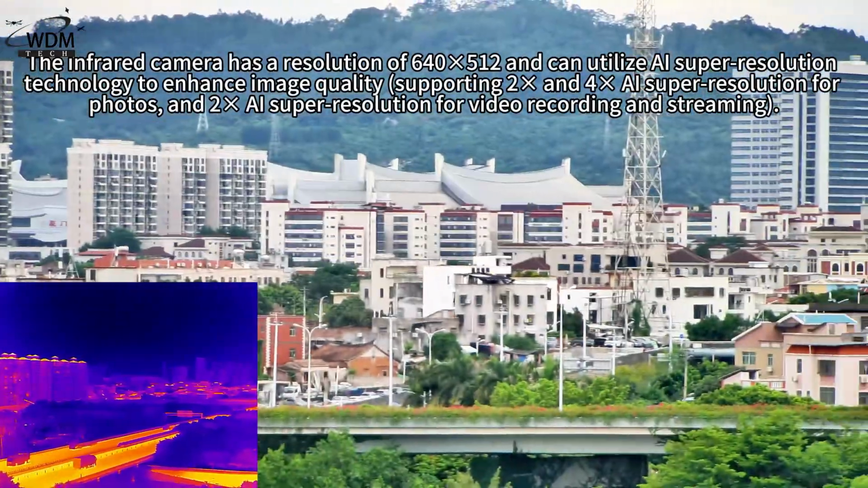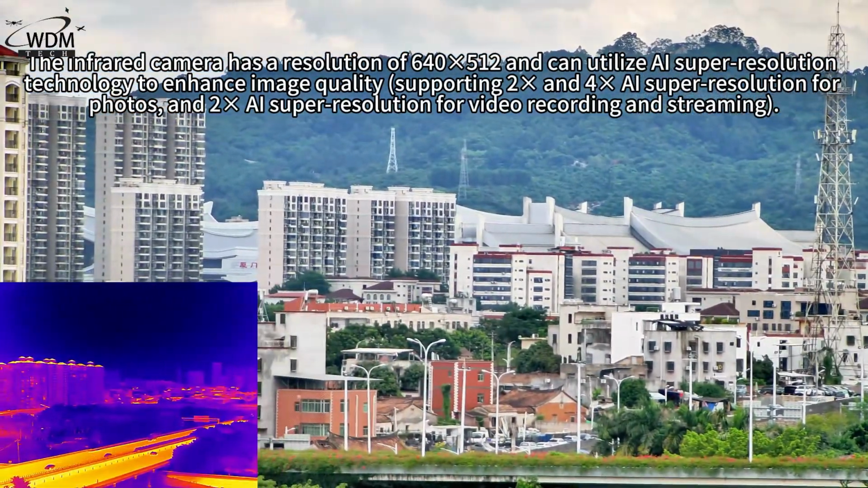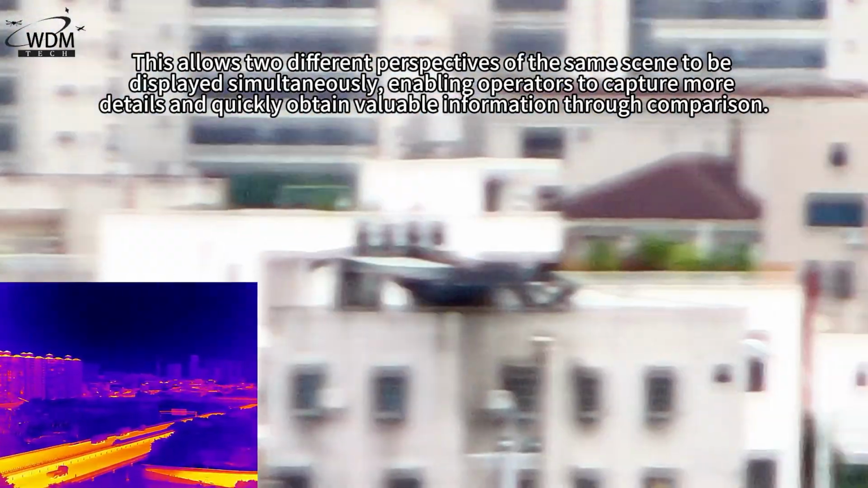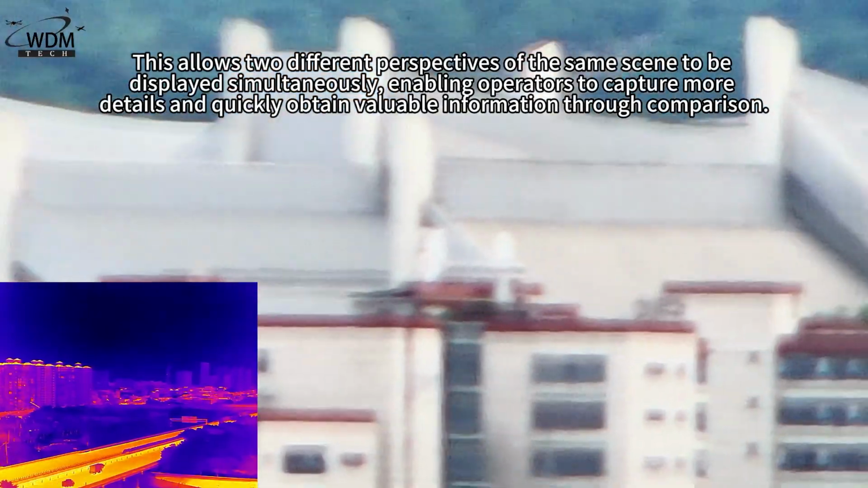The infrared camera has a resolution of 640×512 and can utilize AI super resolution technology to enhance image quality. The infrared camera supports 8x digital zoom and can be linked with the zoom camera for synchronous zooming. This allows 2 different perspectives of the same scene to be displayed simultaneously, enabling operators to capture more details and quickly obtain valuable information through comparison.